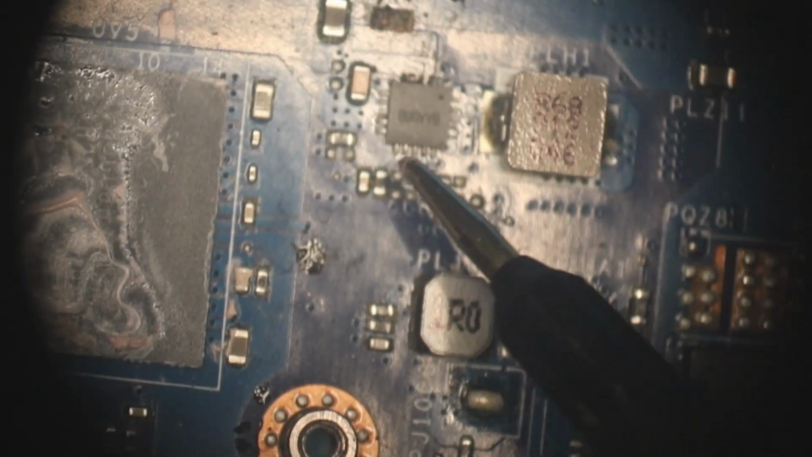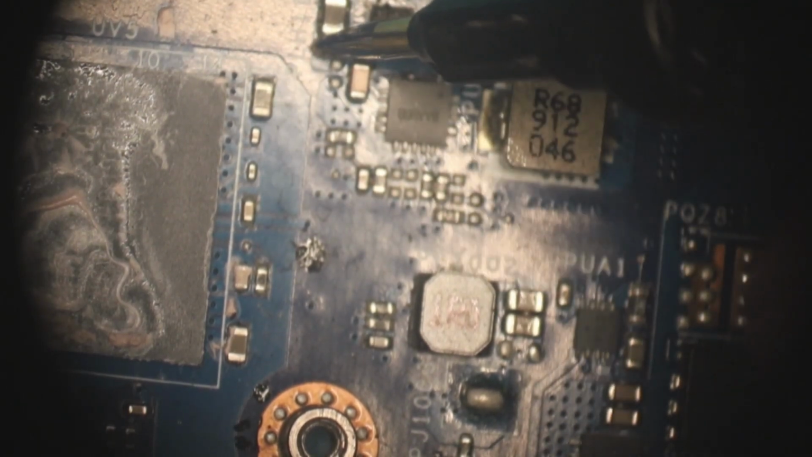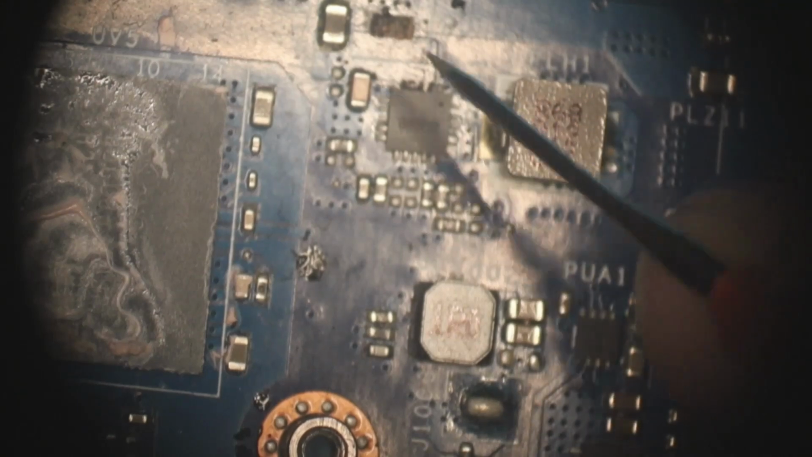Okay, back to the liquid damage. It appears the 19-volt input to this regulator has seen some liquid. Maybe that's a problem? What's the resistance on its output? 29 ohms to ground. That's probably okay. So it doesn't look like the liquid has caused any problems. We can clean that up later.